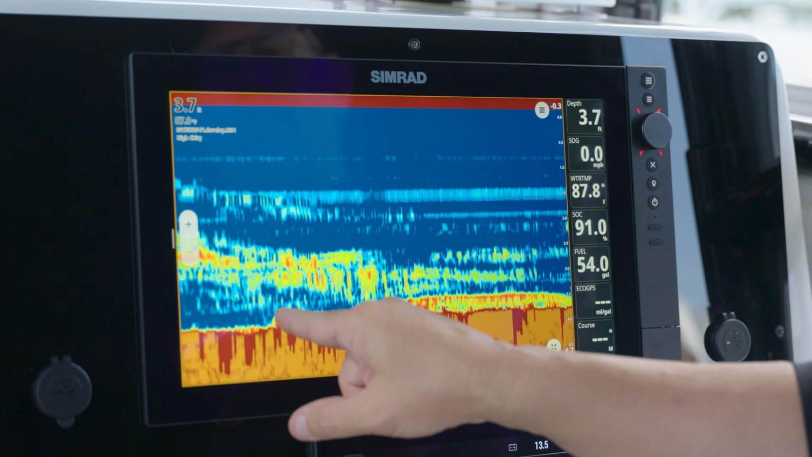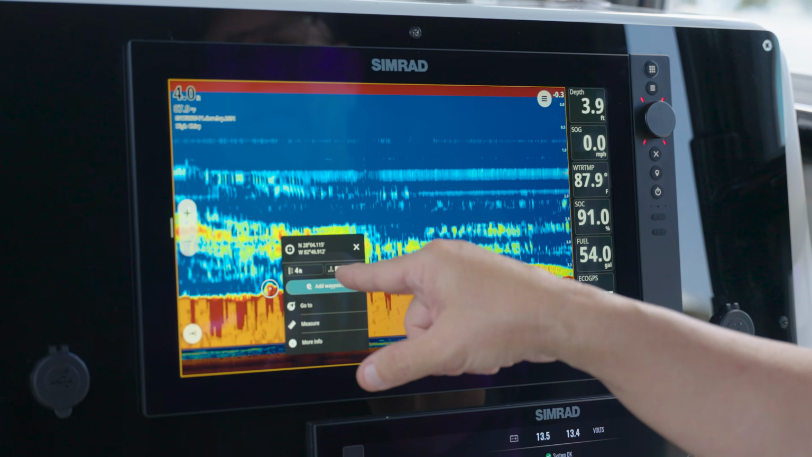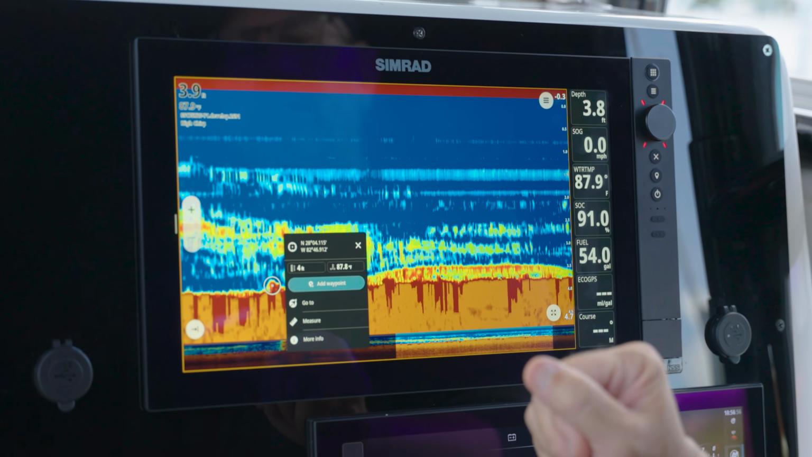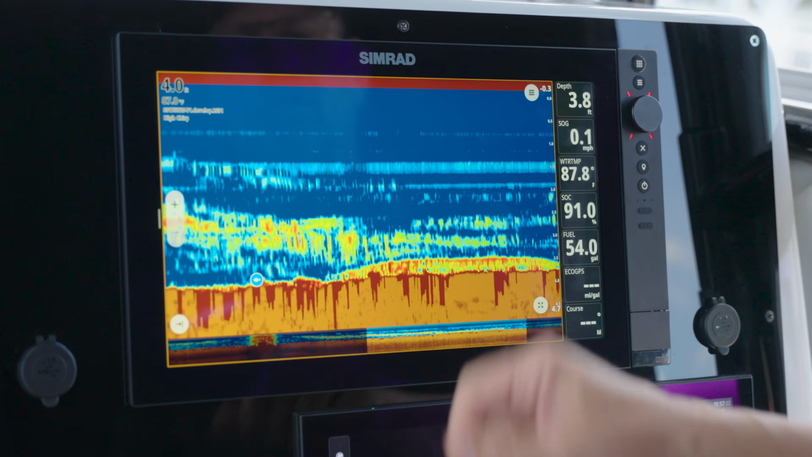And we can also, let's say we want to mark this little ledge here, this little rock here, we can come in, we can touch on that screen, and now it gives us the latitude, longitude of that point. I can either add that waypoint, right? I can go to that waypoint, I can measure it from where the boat currently is, so I know how far back that is. So let's just say we want to add a waypoint. Boom, right there, added Echo 001 waypoint.